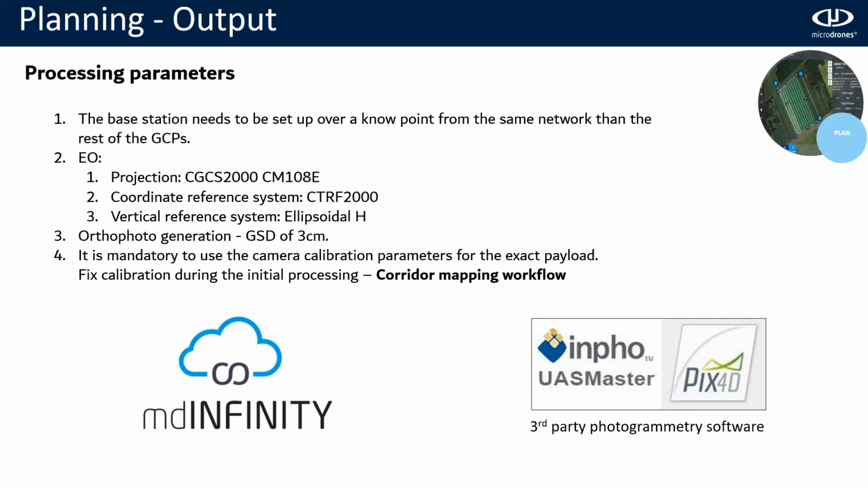The next one will be the orthophoto generation. In the photogrammetry software, we will set up the GSD at 3 centimeters. And in this case, we need to fix the calibration during the initial processing, since this is how we operate in corridor mapping. And these are the two software packages that we will use, MD Infinity and a third-party photogrammetry software.